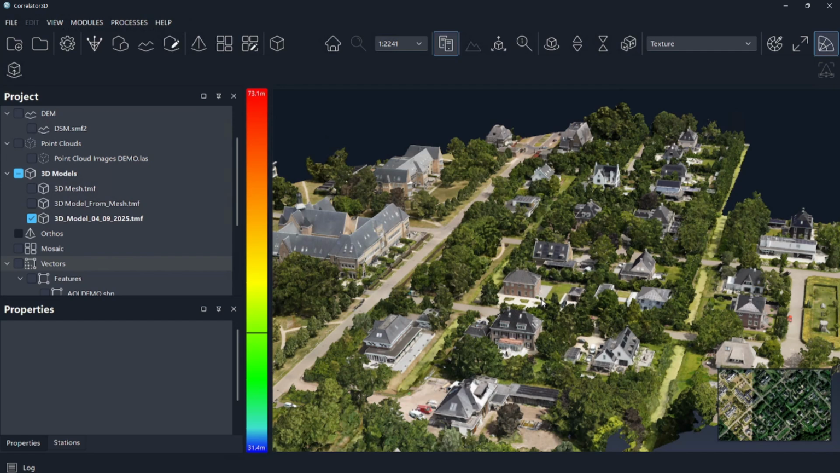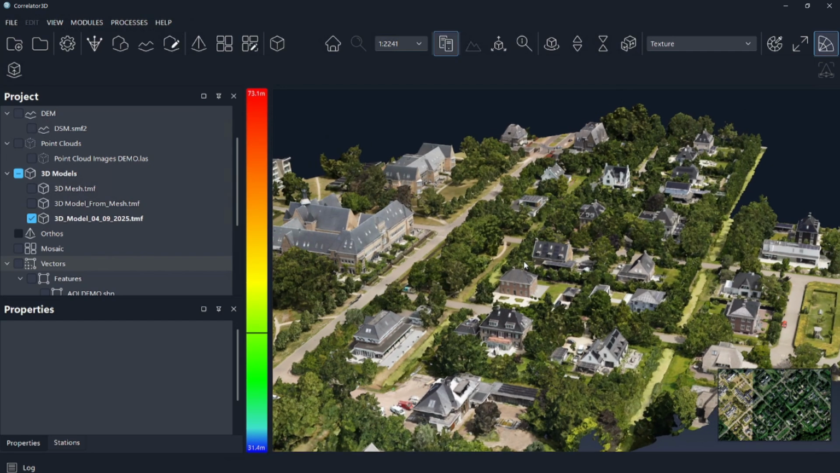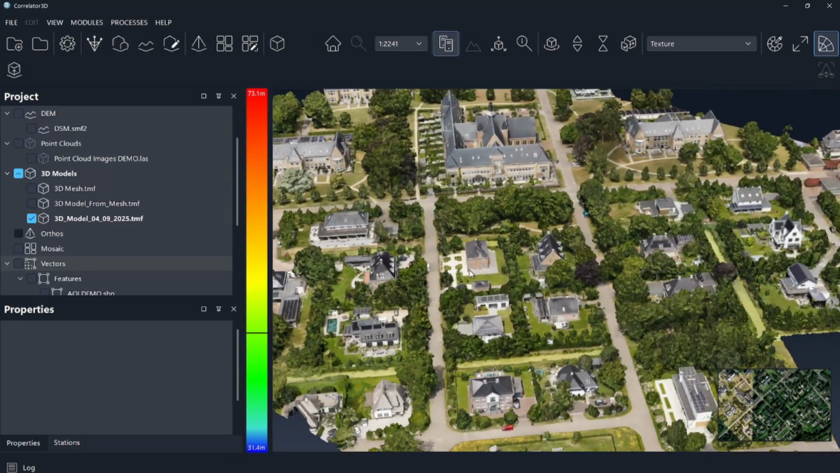So you have the capability now in Correlator3D to produce these very, very nice 3D models. You should use it. Yes, absolutely.